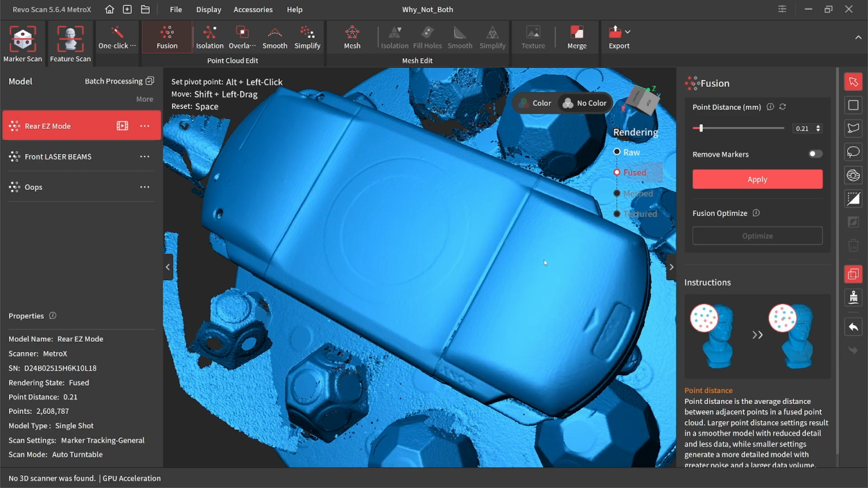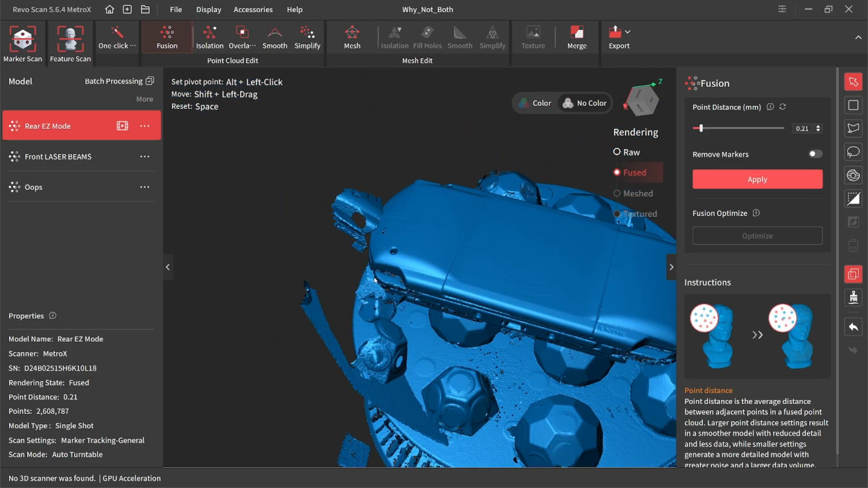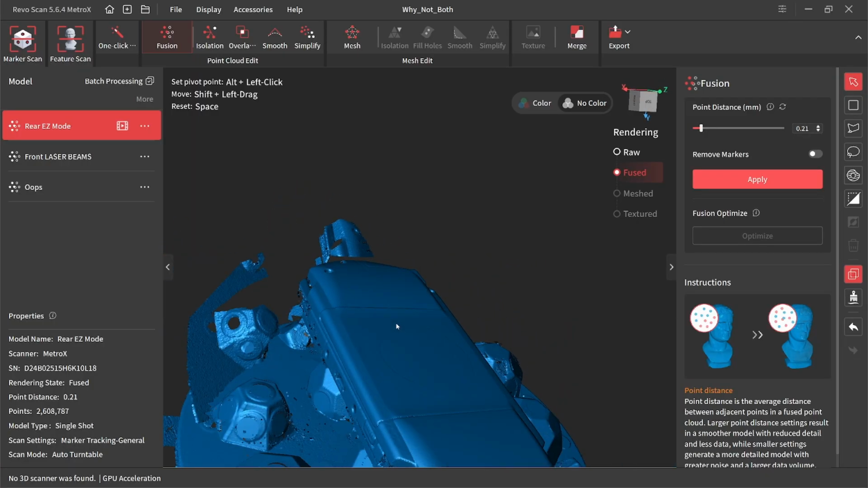Oh man, that button is magic. Looks like we got a little bit more of that misaligned frame. But you know, I don't think it's actually making contact with the model. So that's not bad there.